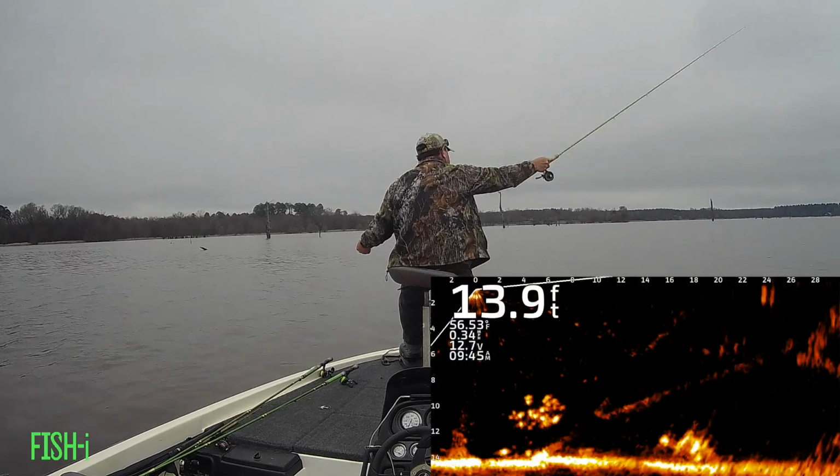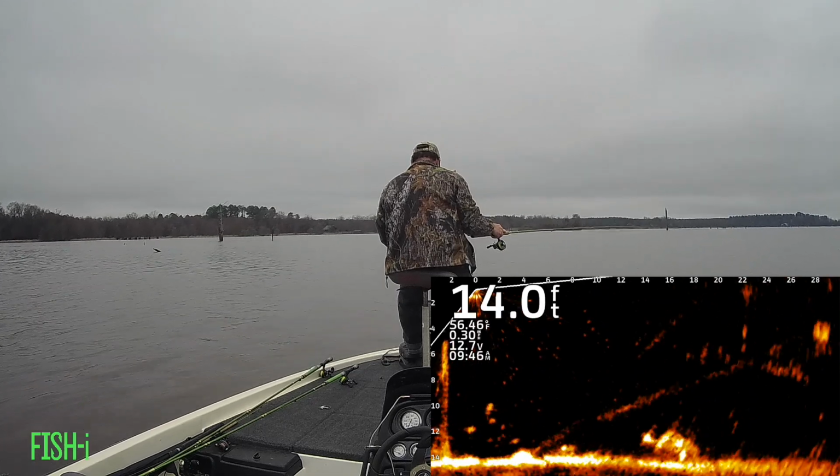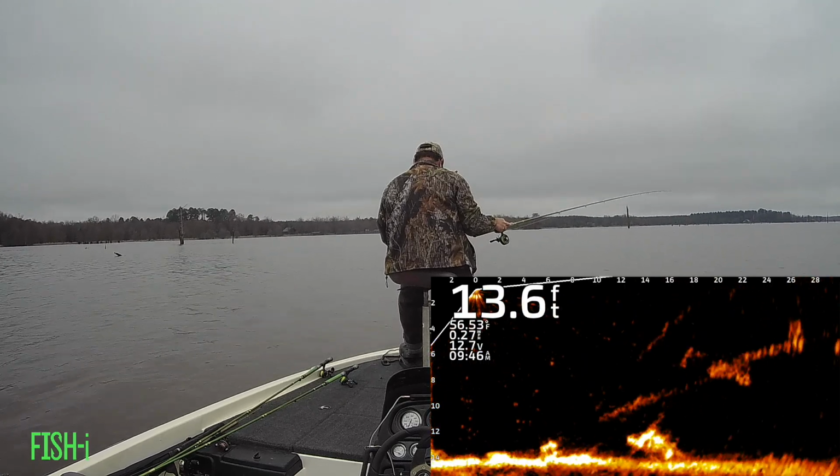A lot of times you'll run across this and it's smaller fish, but there's several fish down there on that piece of structure. You can see the bright dots; those are all fish, and one of them actually comes up and gets my bait.